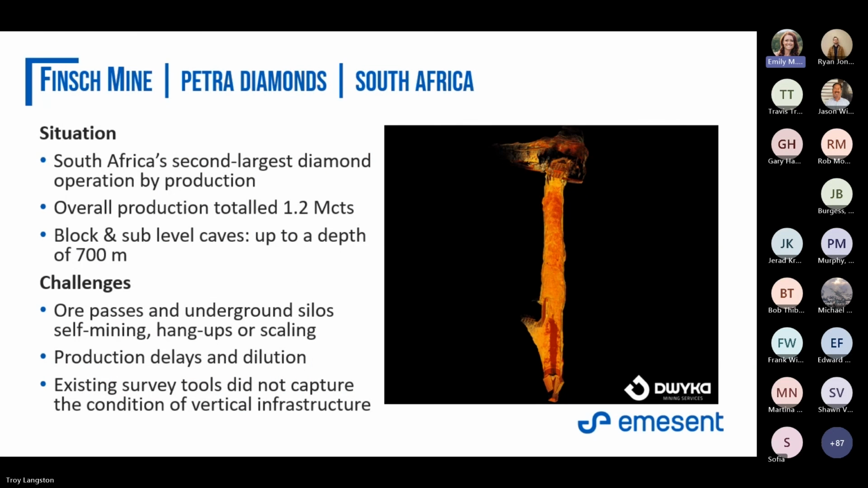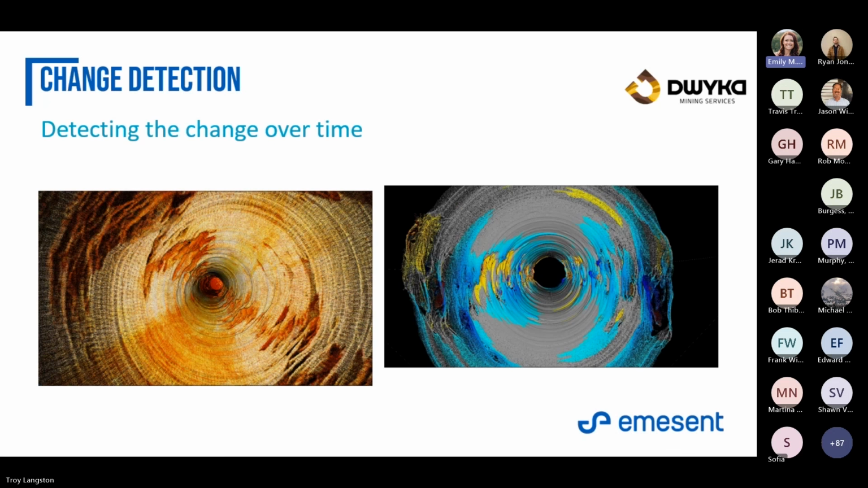So with our cage, shaft scanning is very quick, very easy and safe. Tether the cage, drop it down. This is a petro diamond mine in South Africa. Essentially what they wanted to do is understand overbreak, underbreak. With that, they can do change detection over time, scan it multiple times every day if they want to, every week, every month, and get an idea of where the changes are taking place.